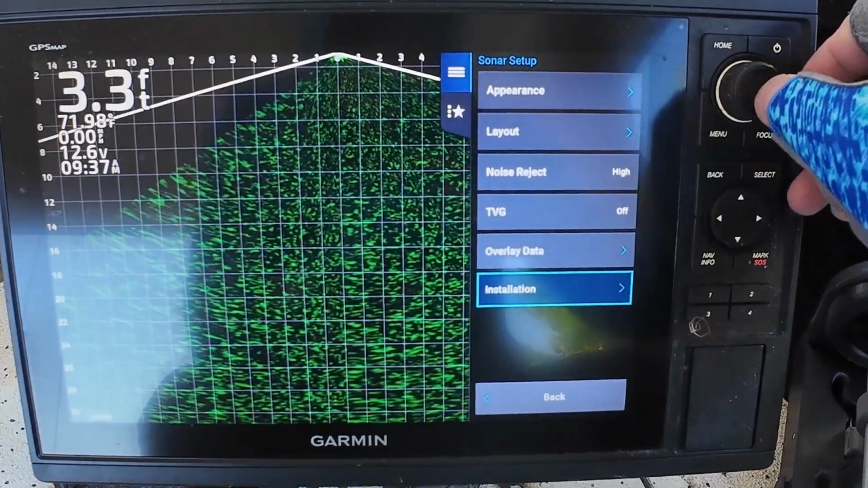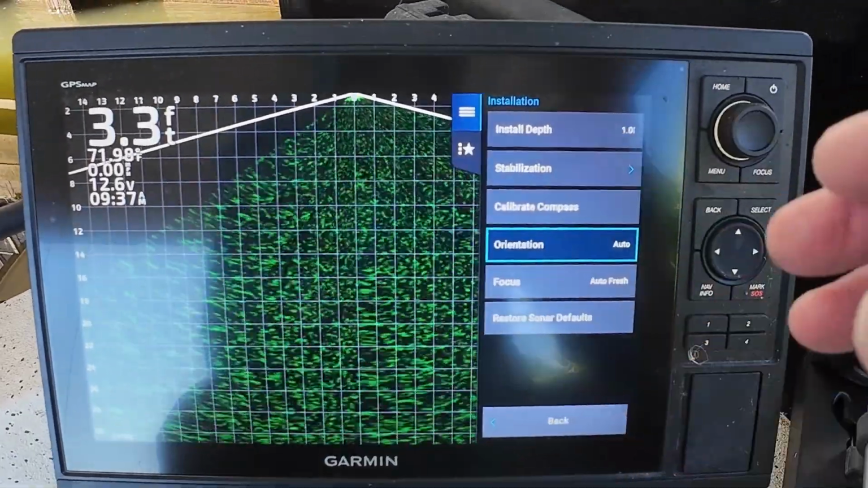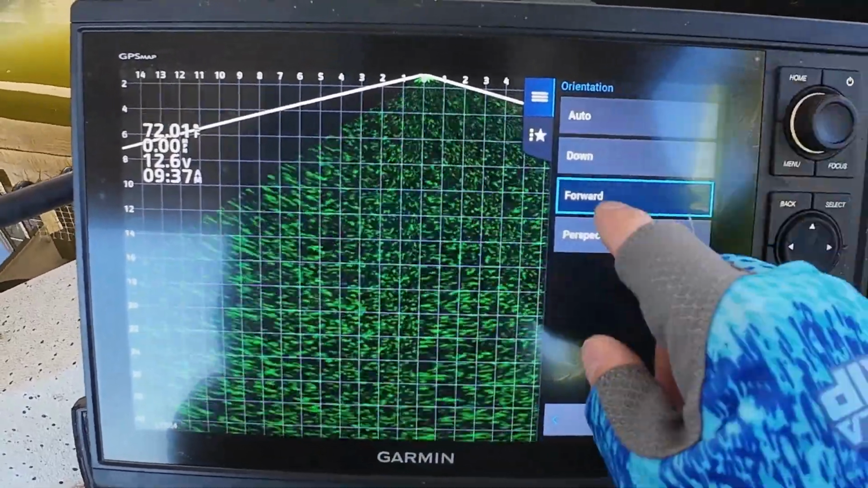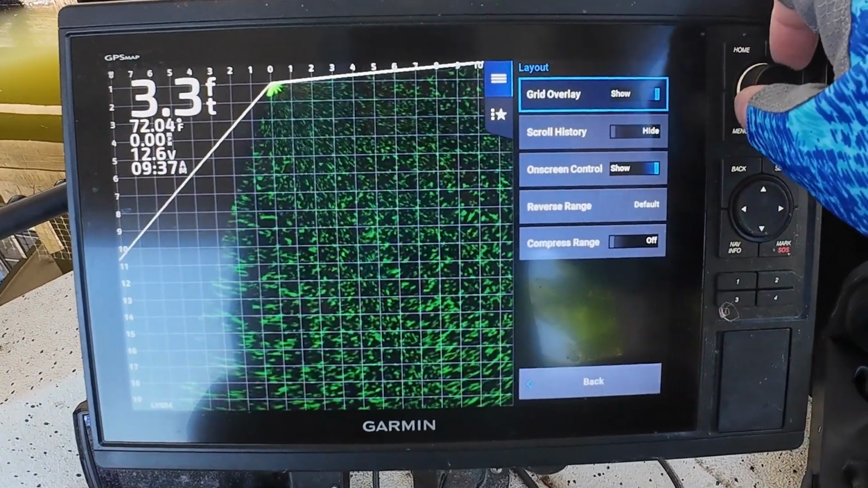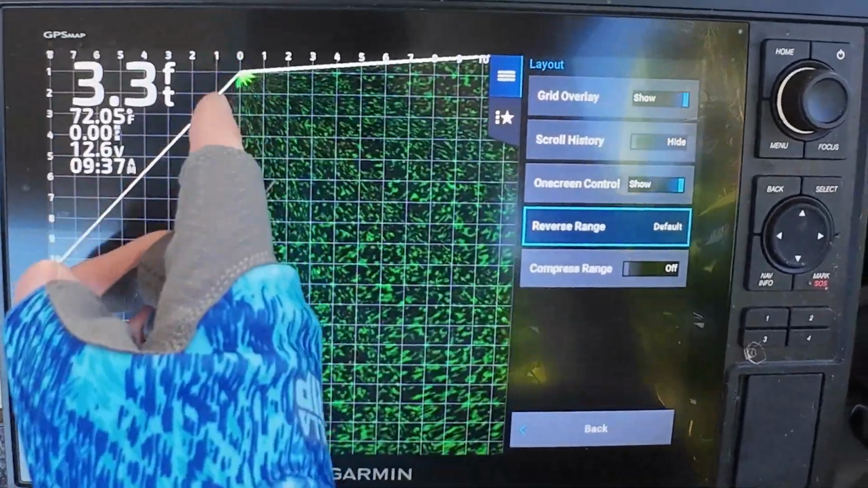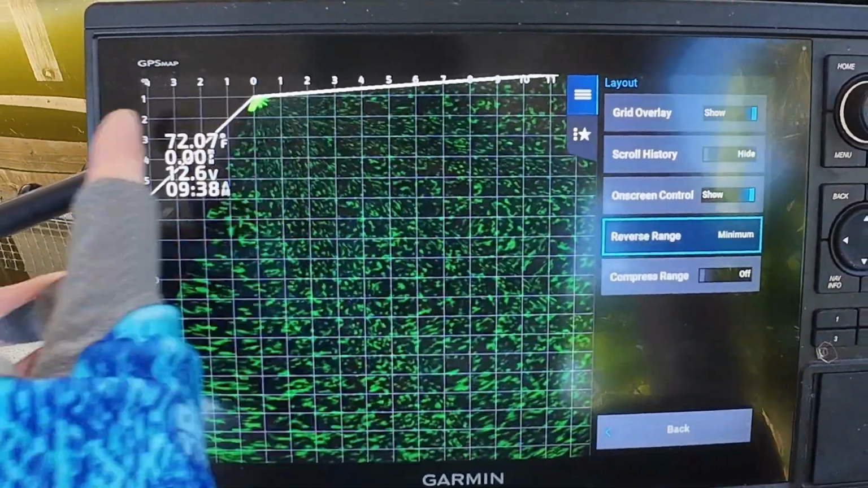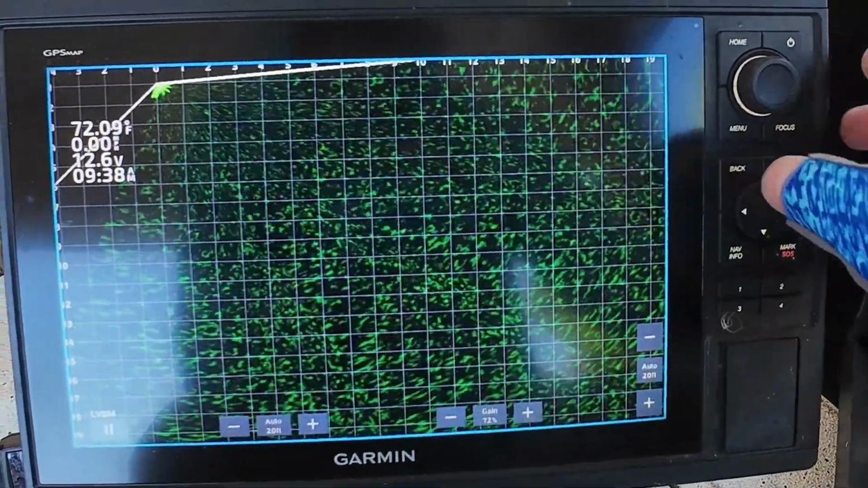And then the orientation, that's the transducer. Now it's downward. I never leave that on auto. So I'm changing the transducer orientation to forward right here. Now you can see it changed. The last thing that I do is on the reverse range, that's how much space on the screen is behind the boat. 0 is where the boat position is, where the transducer is. Personally, I leave that on minimum. I want less screen taking up space, showing what's behind the boat. And those are my settings.